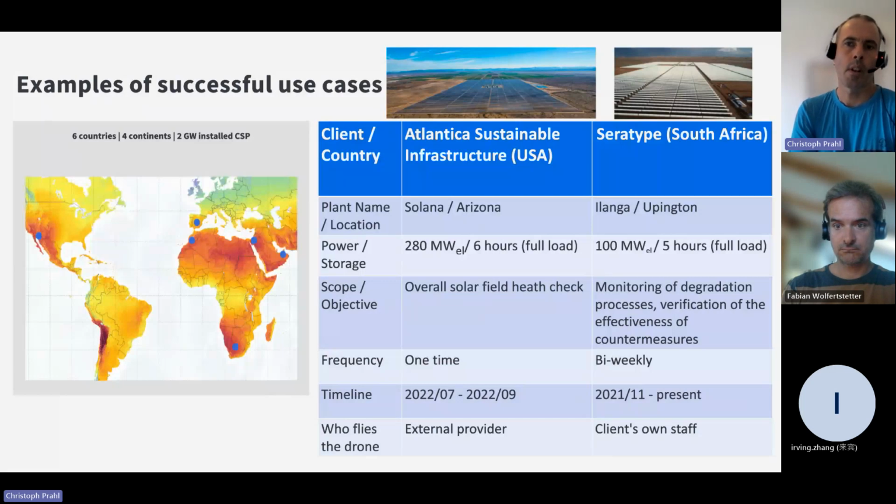For this plant, we have a very high measurement frequency of monthly and now bi-weekly flights, where a certain degradation process is monitored by the operator, and it's also important to verify if any countermeasures that are done to maintain the performance of the plant are effective. So this project started in 2021, is ongoing, and the drone is flown by the plant operation team.